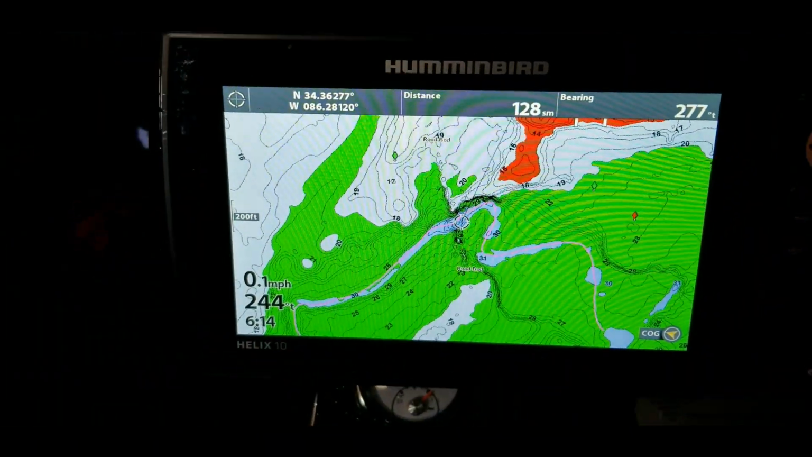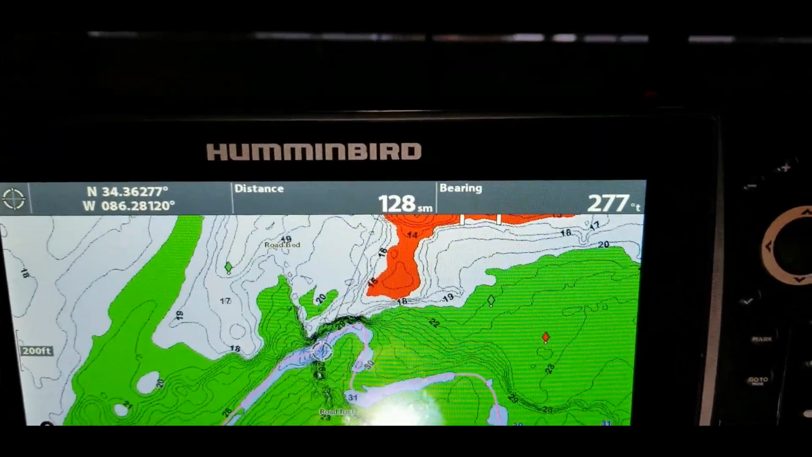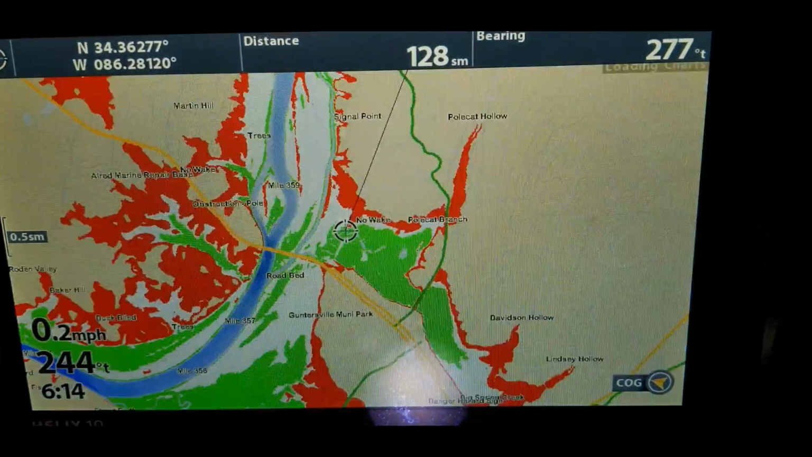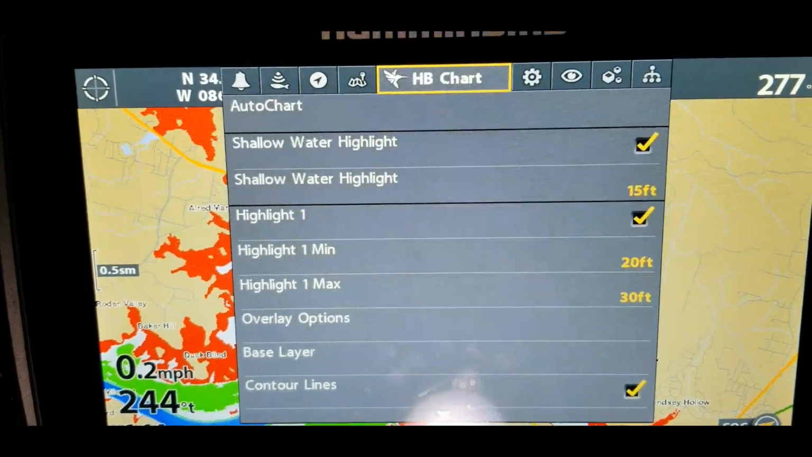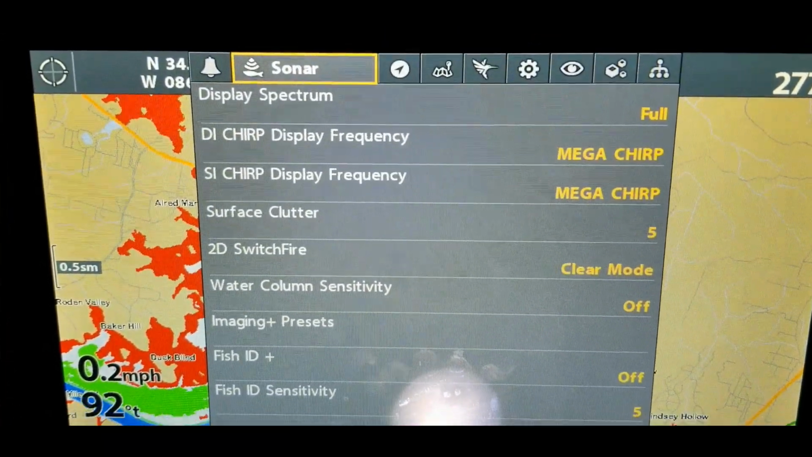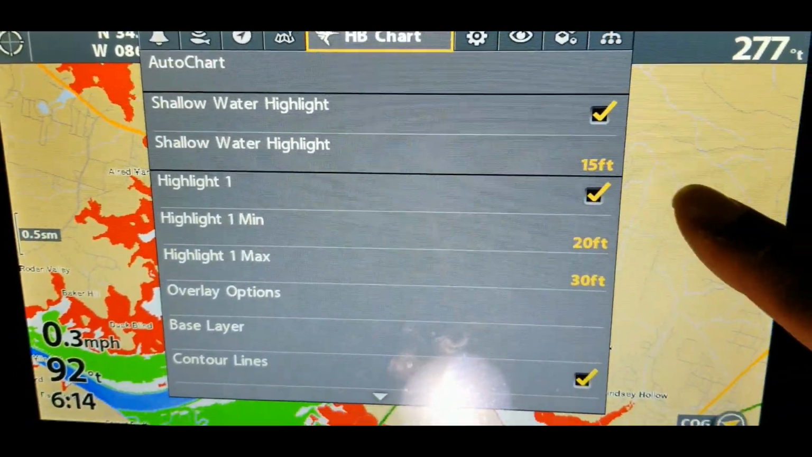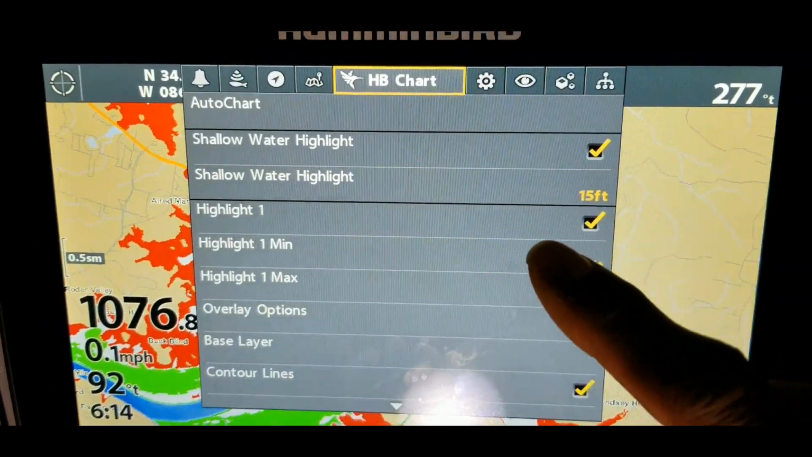All right, so I have my map set up, and all I'm doing on this mapping system is I will zoom in. This is a Lake Master chip right here, so I go in here, menu, and I think it's under HB chart. No, it's not. Okay, there it goes. Yes, HB chart. So under HB chart, I'll go through here, and this is the one that I just completed the 266 update on. This is a G3N unit.